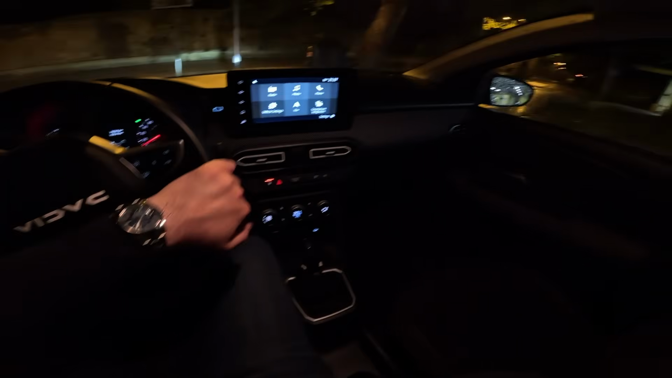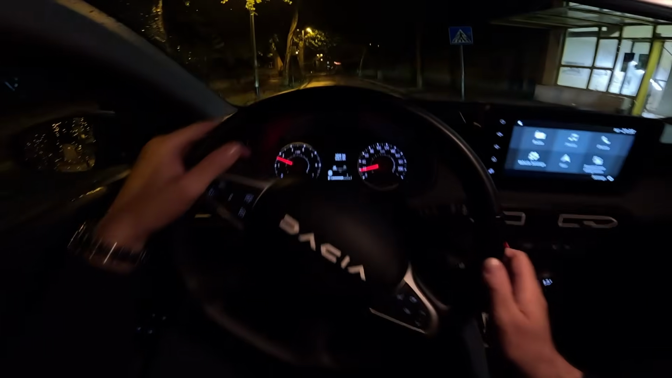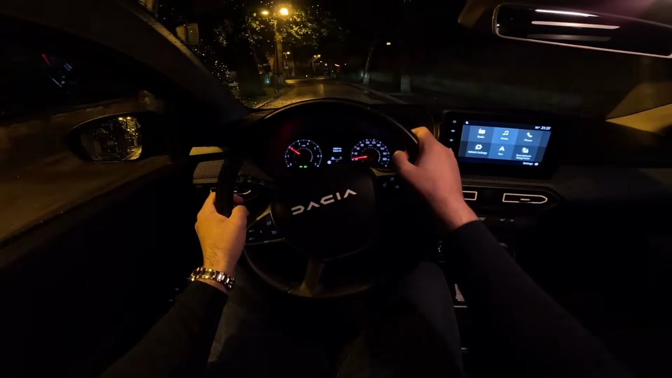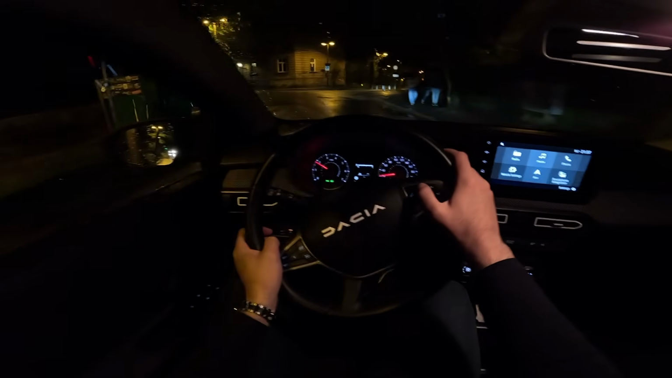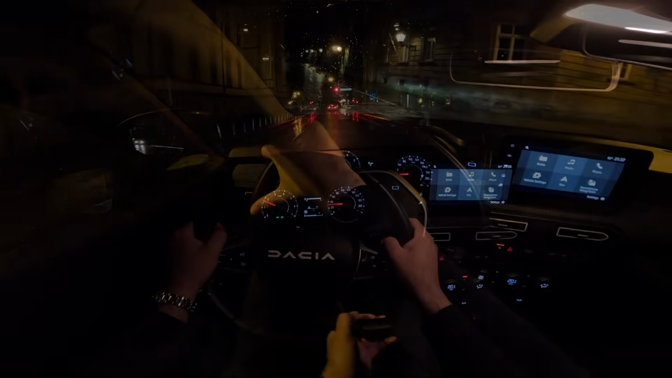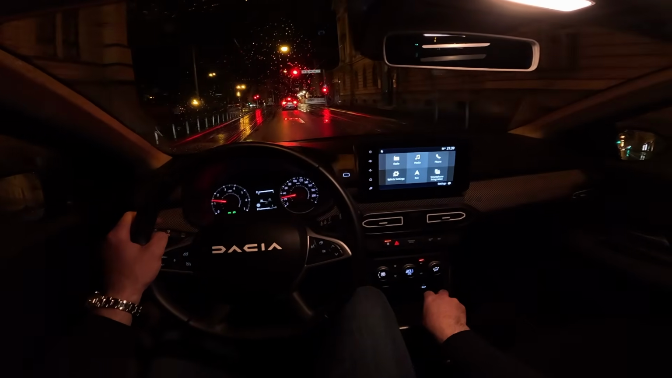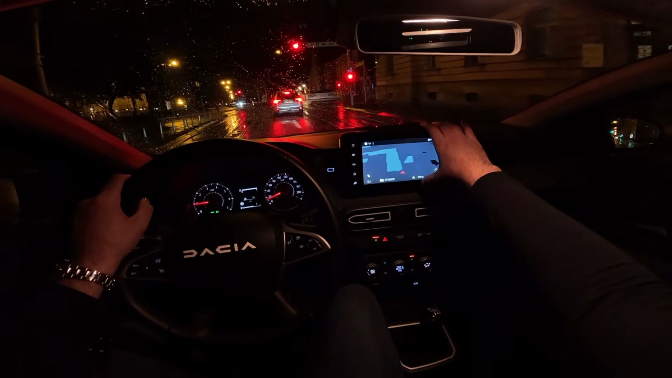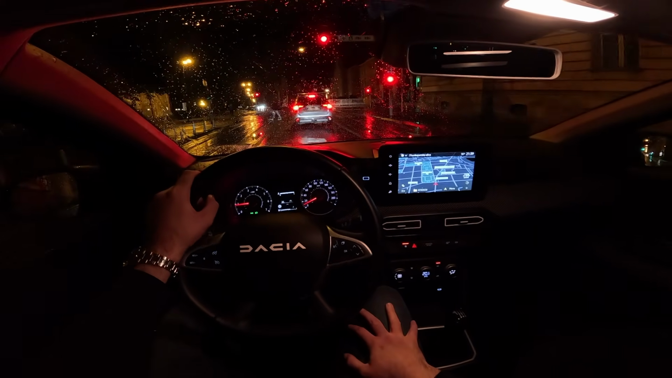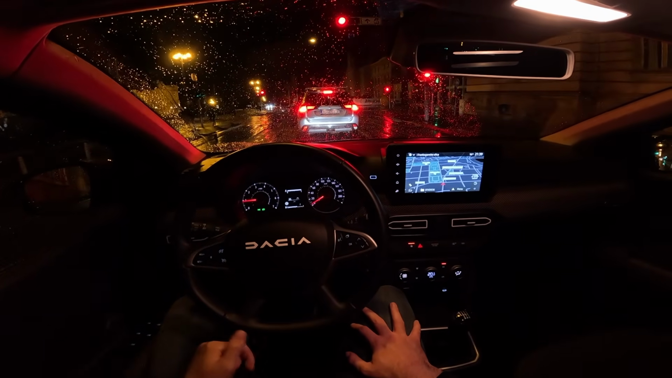And the layout here in front of us, you see the standard dials, so the analog dials, and the 3.5-inch screen, and you have various information on it. And in the middle, the 8-inch touchscreen. We also have the navigation on the model in our video. So it's got the Expression trim, so you have the Essential, Expression, and the Extreme.